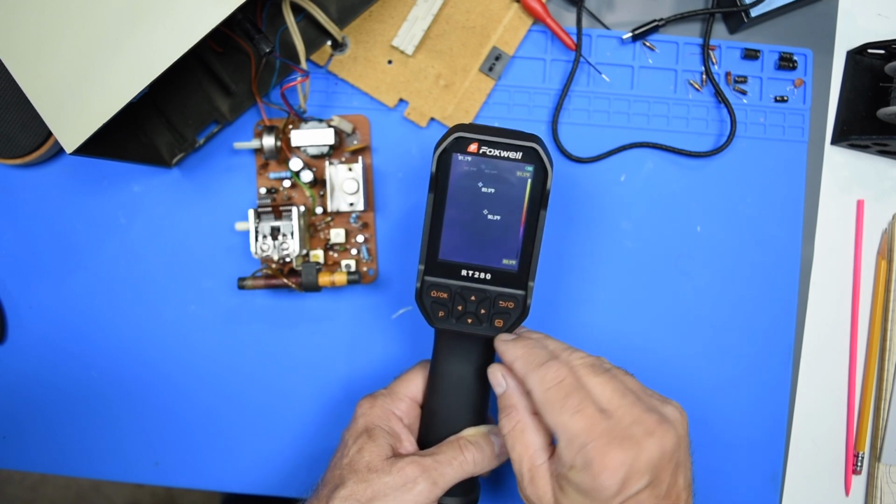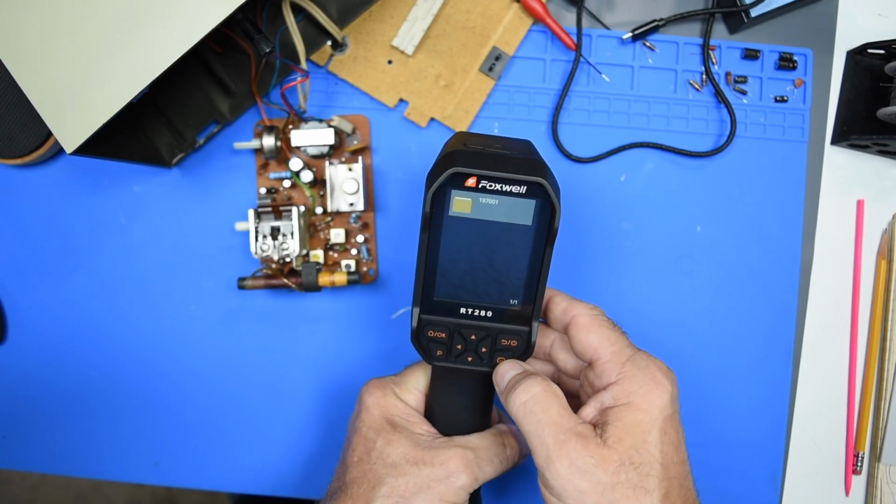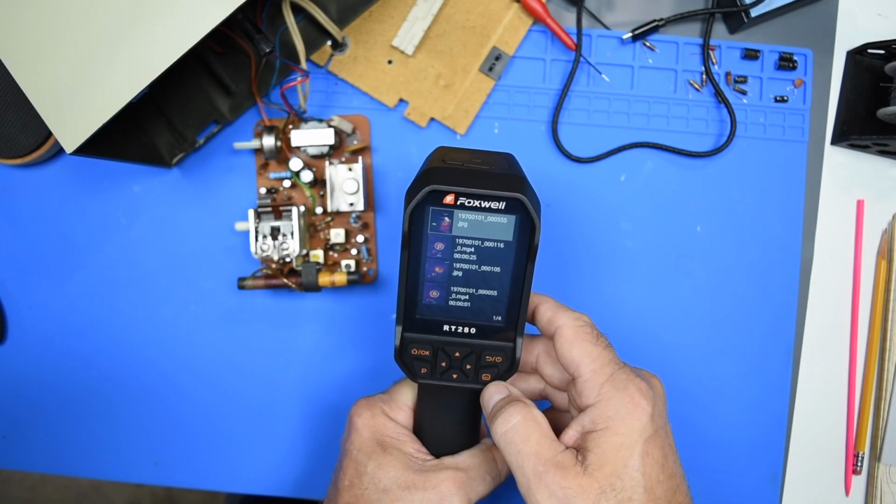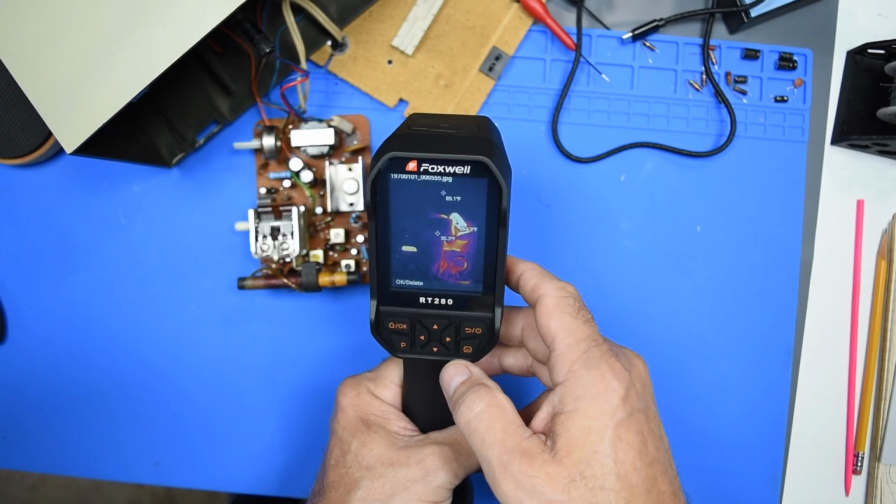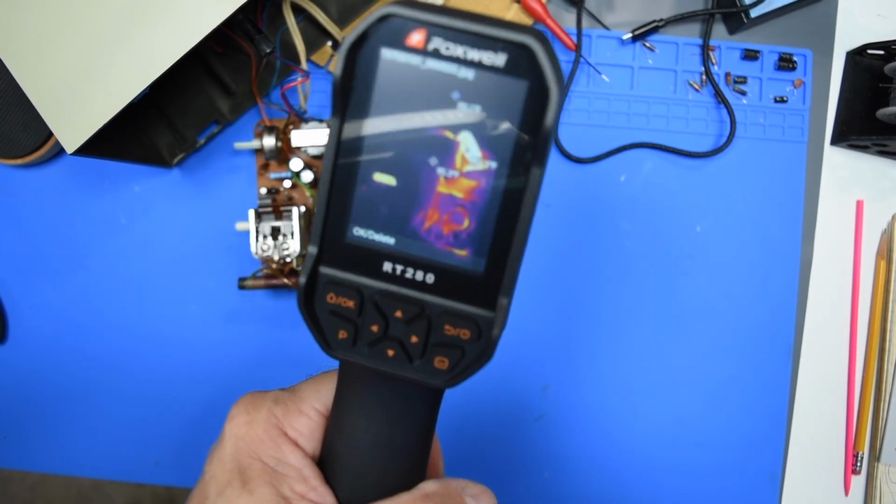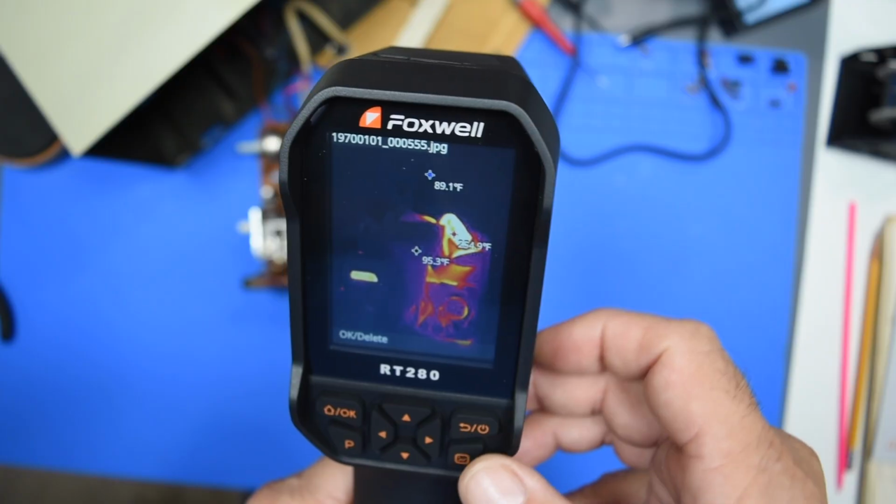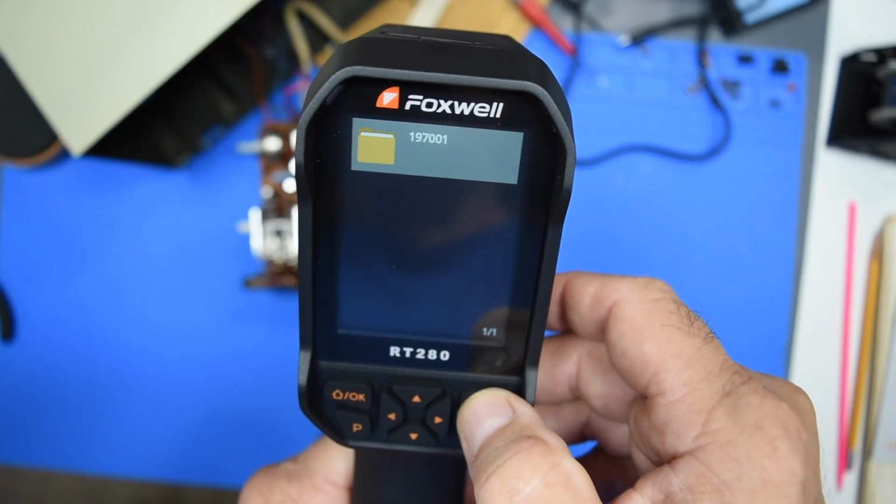Oh, look, let me just see what it's got, the picture. There's the file. Okay. Oh, look at that. So hit OK again, and there's our last photo. Let me get back up so you guys can see what I did again. And then a back arrow button. Back arrow again. So there's the folder back.